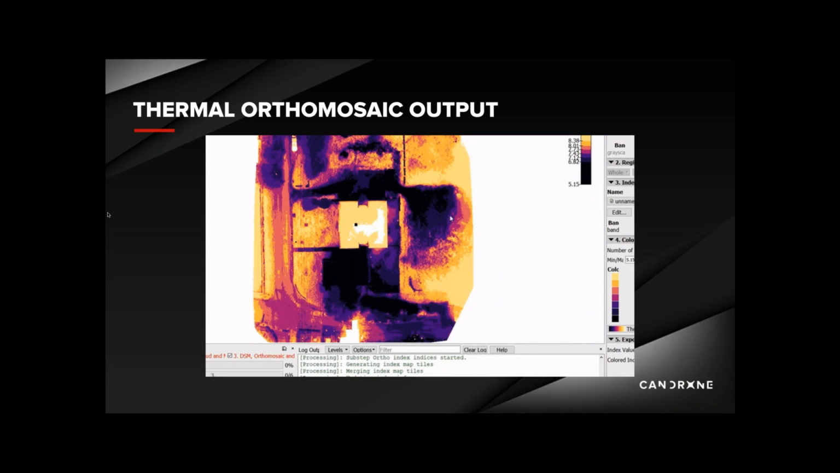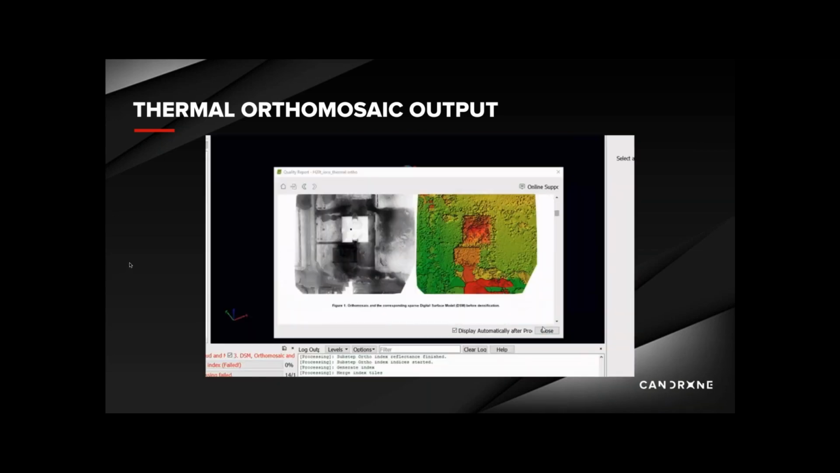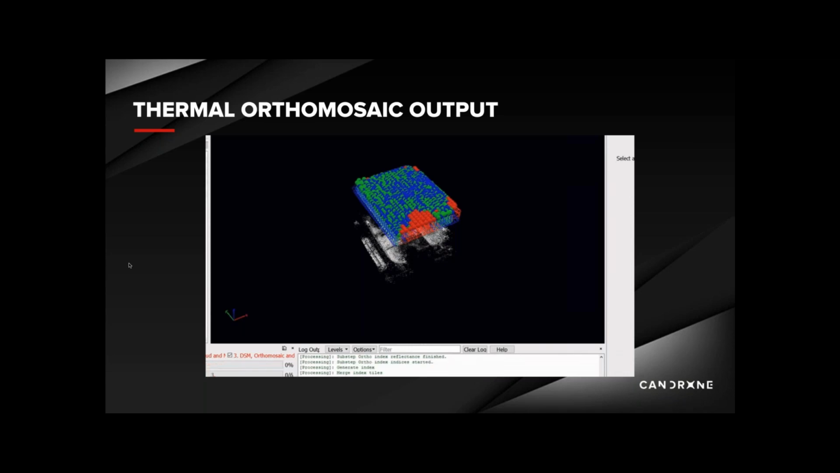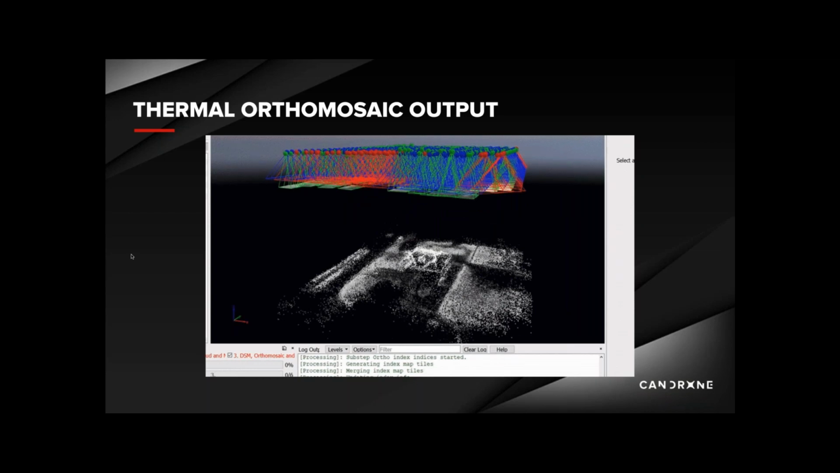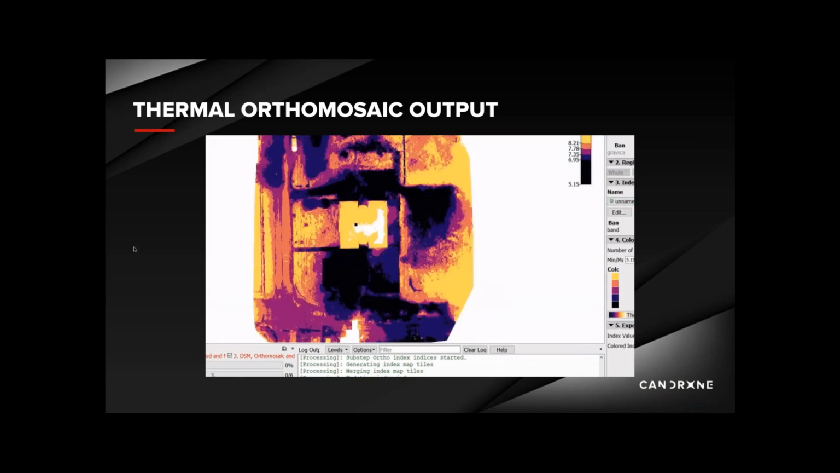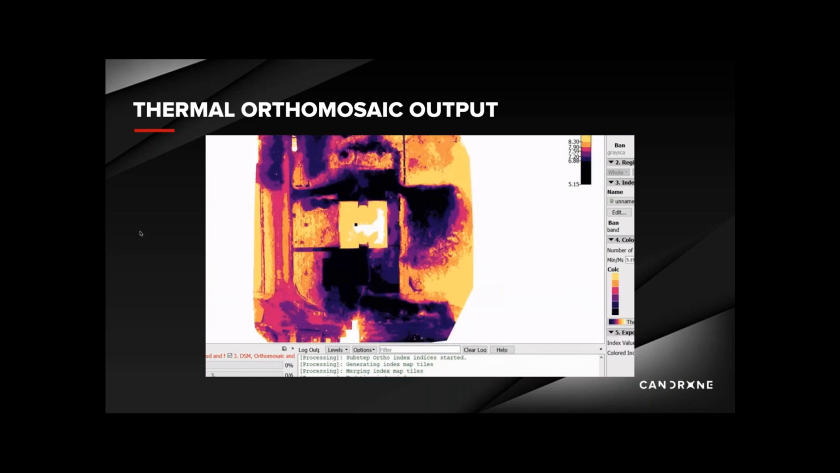So the indice I made here was that I divided all the raster cells by 10. This is because the output from the R-JPEG to TIFF conversion gives Celsius values that are multiplied by 10, like I mentioned earlier. So by just applying some simple raster math, I can now see temperature values in Celsius and pinpoint specific temperatures of interest on my map.